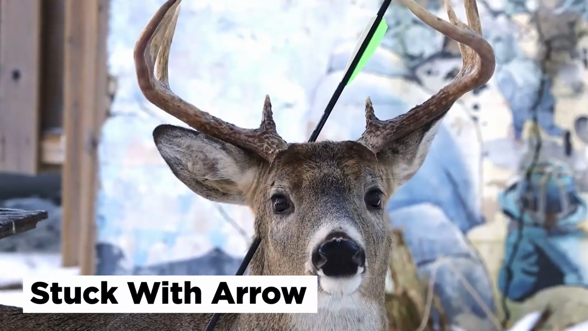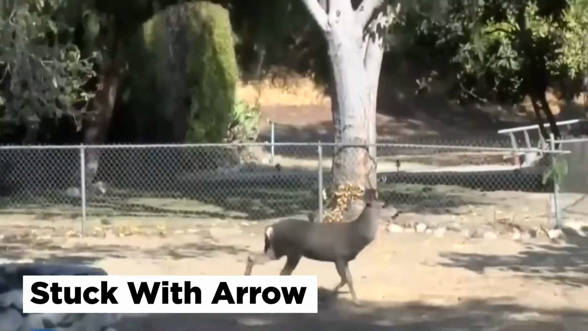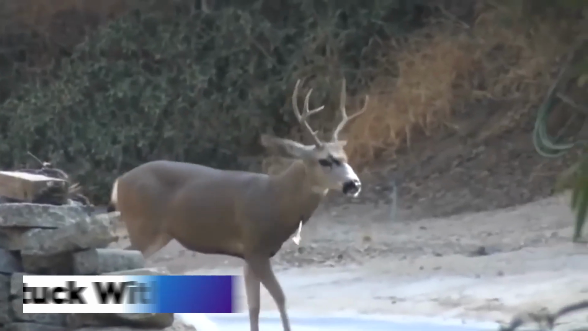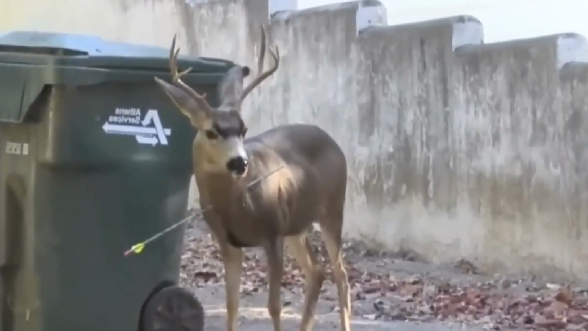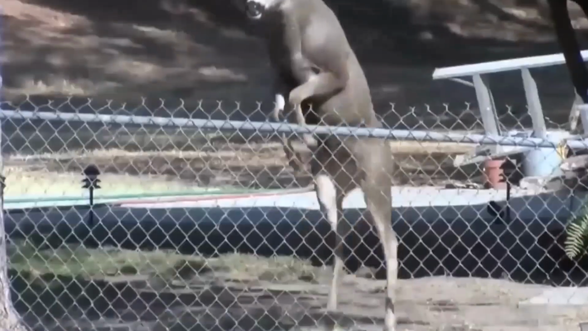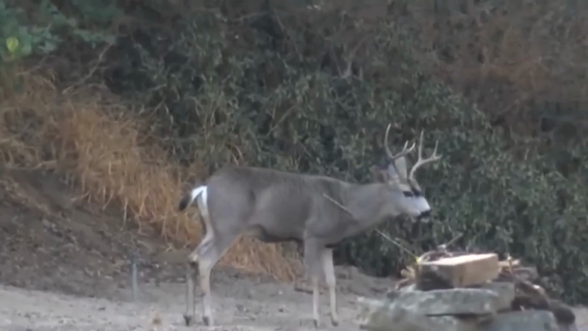Stuck with arrow. A trail camera caught the unfortunate scene of a deer stuck with an arrow. It was spotted in Monrovia, a city of Africa. Just after a few hours, when the camera caught it, paramedics arrived at the scene to rescue this suffering deer, but because the arrow was only stuck in the outer skin, it was not much of a problem for it. And the deer was assumed perfectly healthy, as it jumped fences and outran the game wardens who wanted to dart it to take out the arrow.